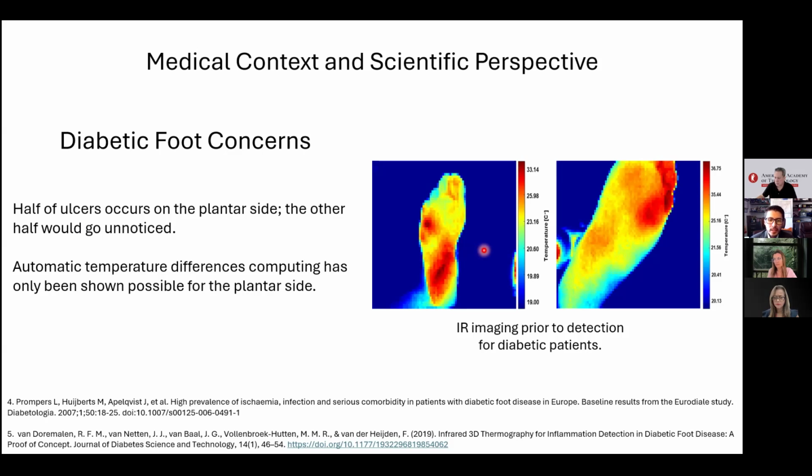With these sensors, which work in the infrared spectrum, we can see different temperatures, not only on the plantar side but also compare regionally the temperature between the left and right foot.